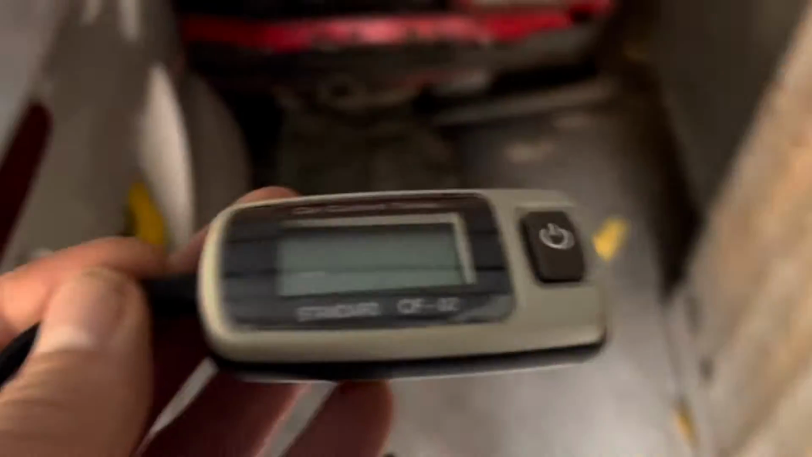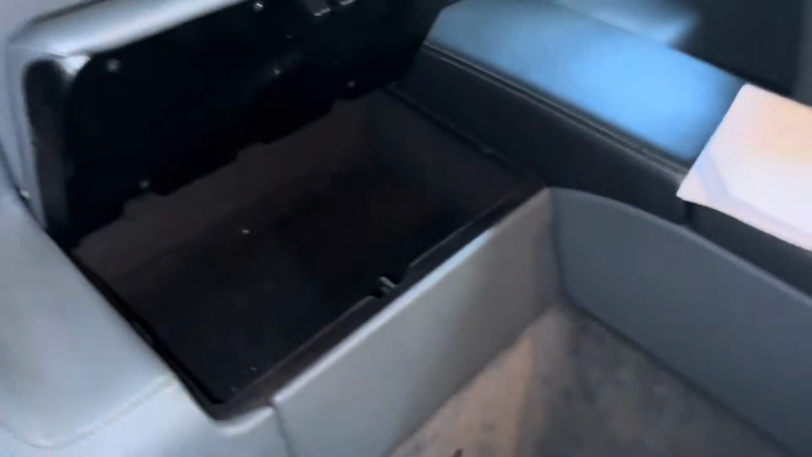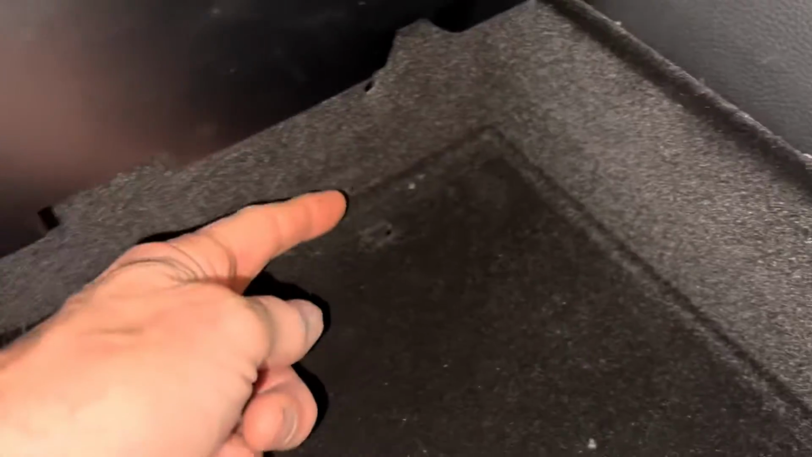I'll just very quickly show you where those fuses are. Now the fuses live behind this panel here, and to get this panel out there are two catches that you pull back.